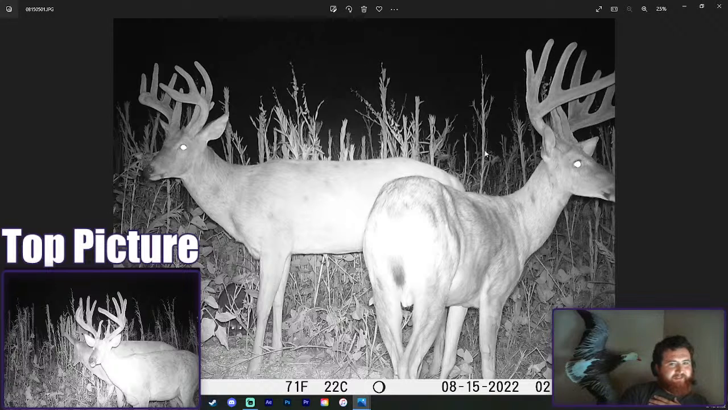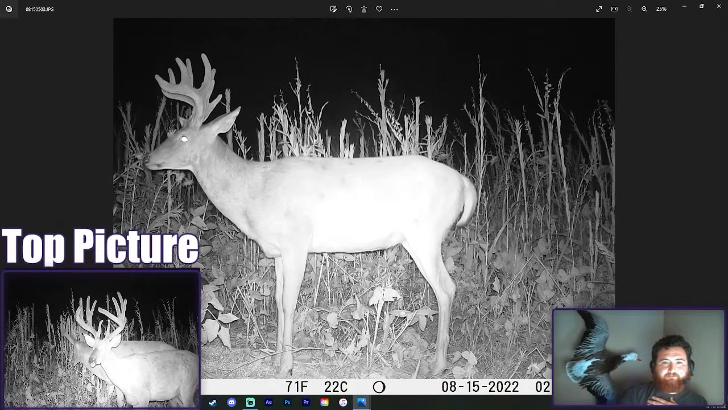That was actually kind of a cool picture. I don't know if I want to change it to the top one or not, but that was actually pretty cool. I'm going to save it. Okay, so these have been basically the start of the show.